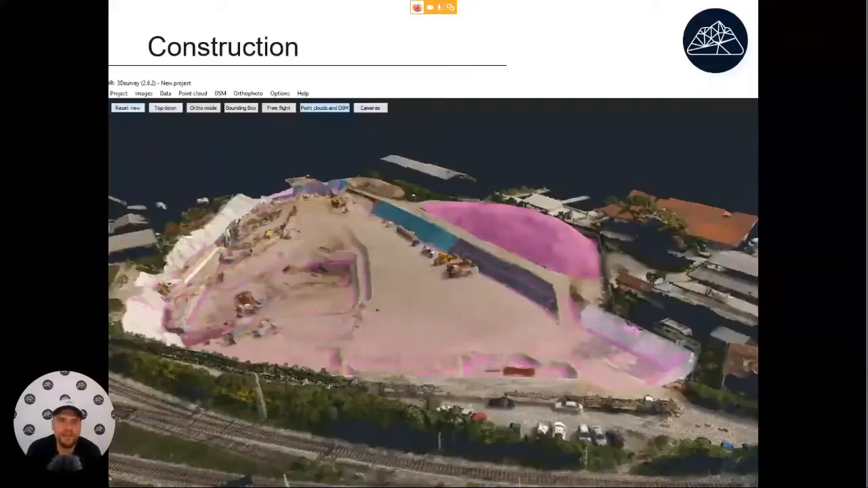So another very interesting application is used in construction. In construction, it might cost around $10 to excavate 1 cubic meter of material. So it's important for the guys doing the excavation and for the guys who are paying to know exactly what the volume of the excavated material was.